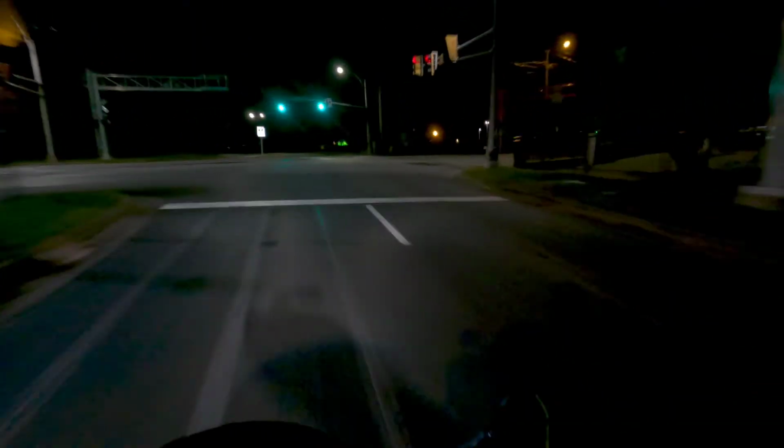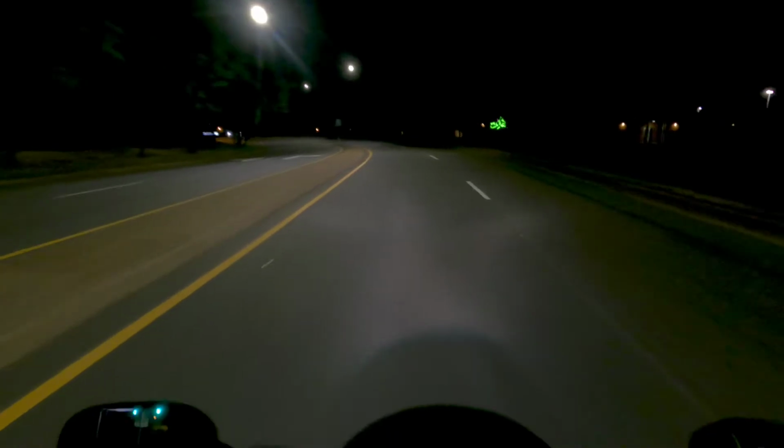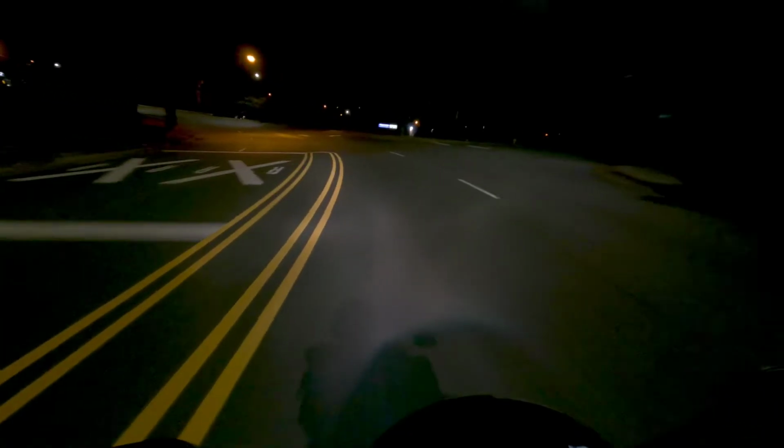Taking a little ride home after work. The night owl I am. So, what's it like to ride at night? Number one, it's beautiful. Not a lot of cars out here. The only thing about it is there are a lot of animals out here, dog. I blew the horn accidentally.